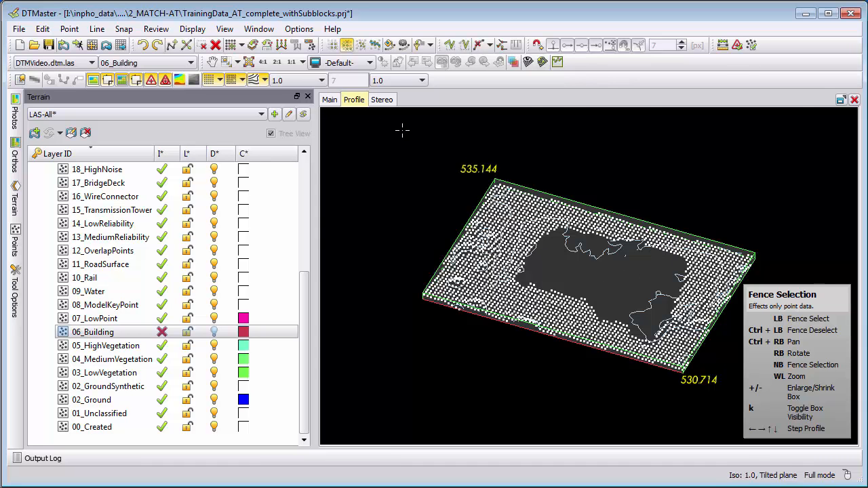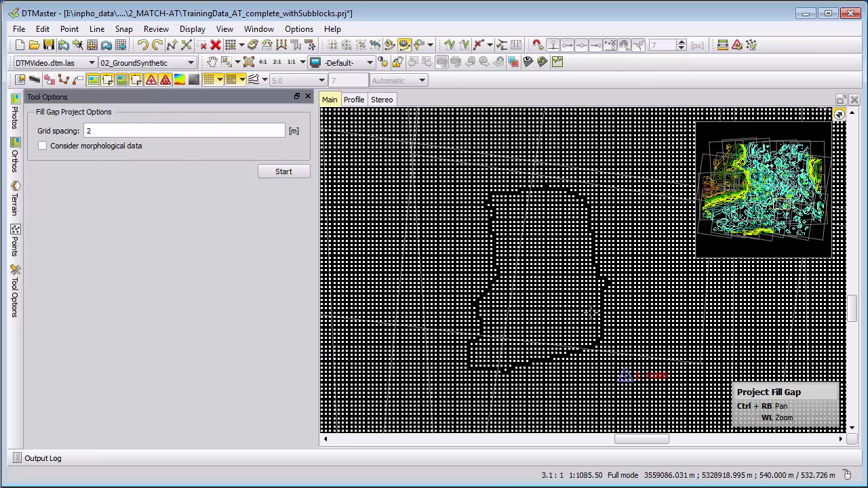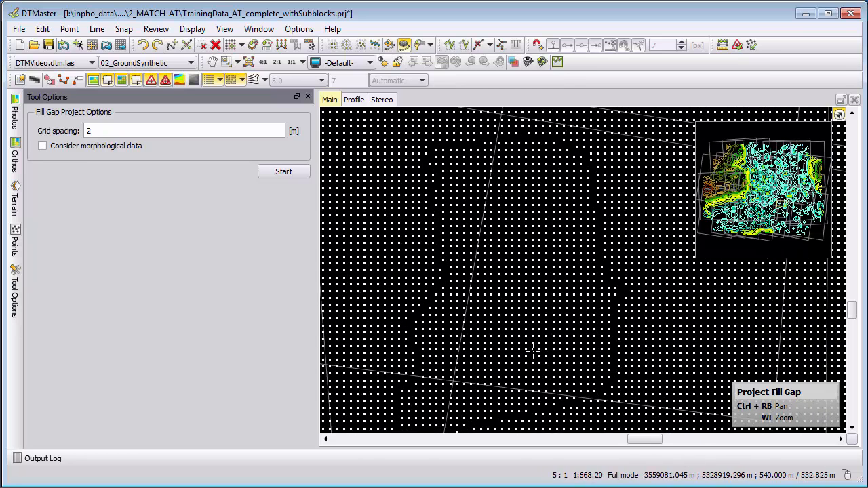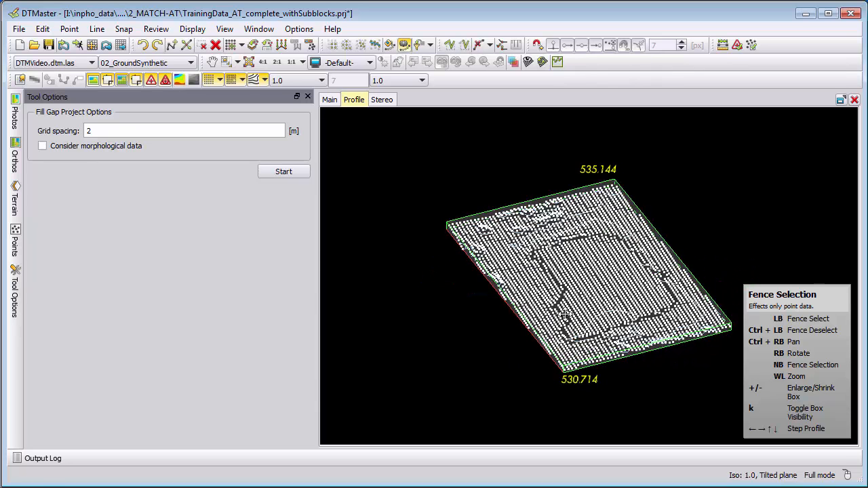I can now here again use the gap filling function. Instead of using the manual one, we can also use the automatic one. In the automatic one, we define here the grid spacing, and it will automatically search for gaps larger than 2 meters. And when it finds this one, it fills them with a 2-meter grid. It still keeps here a short spacing so that we see that there is my original data, and here it starts my synthetic generated points. They are not matched, and so we have again here our terrain correctly filled.